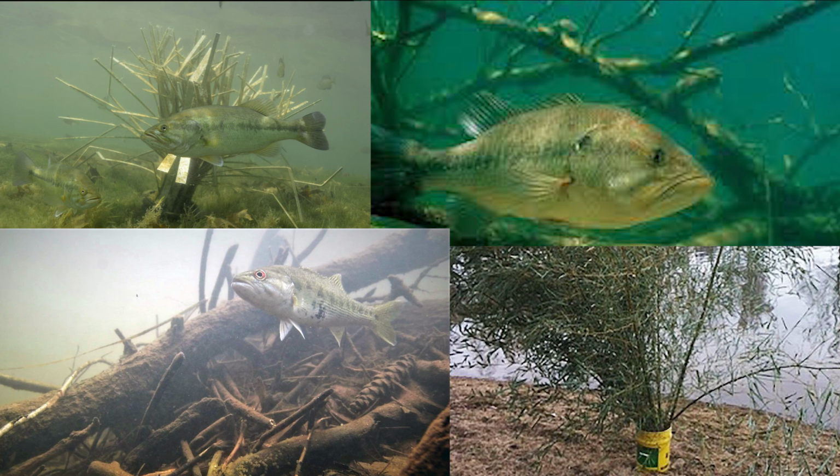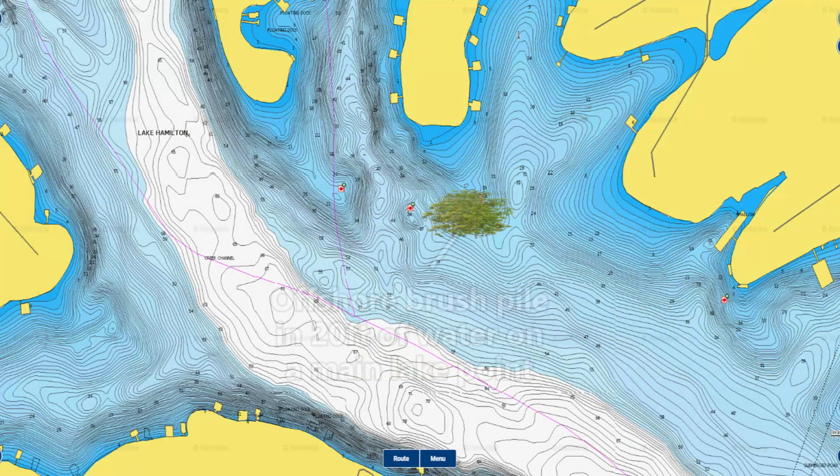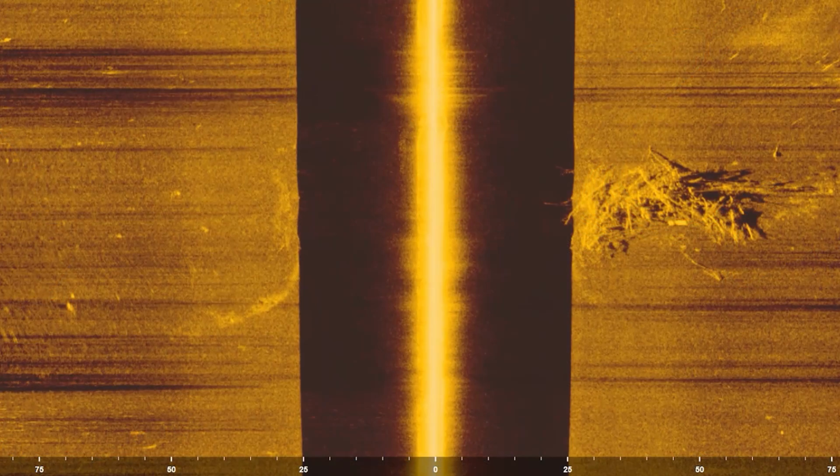So first up, what is a brush pile? Well, a brush pile is basically just a tree, a pile of logs, or any type of wood that's been dropped offshore away from the bank that you can't see with your eyes. And brush piles can be offshore in as shallow as 3 feet of water or as deep as 50 feet of water. And the way that I identify brush piles is using my electronics.